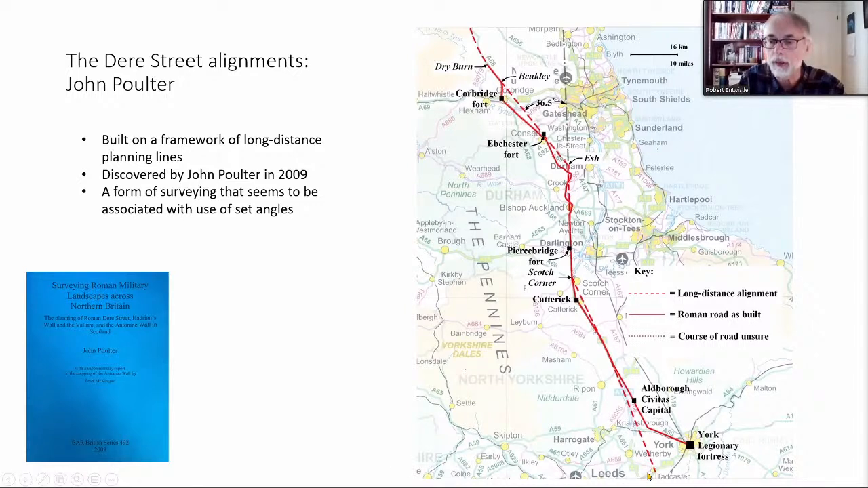So we've got here Tadcaster up to the Scotch Corner area, and then from Scotch Corner up towards Esh, and then from Esh over to Dryburn, which is where the long alignment stopped, though Dere Street carries on. At the time when John Poulter was publishing this work, I was separately finding an underlying framework of alignment for some other roads.